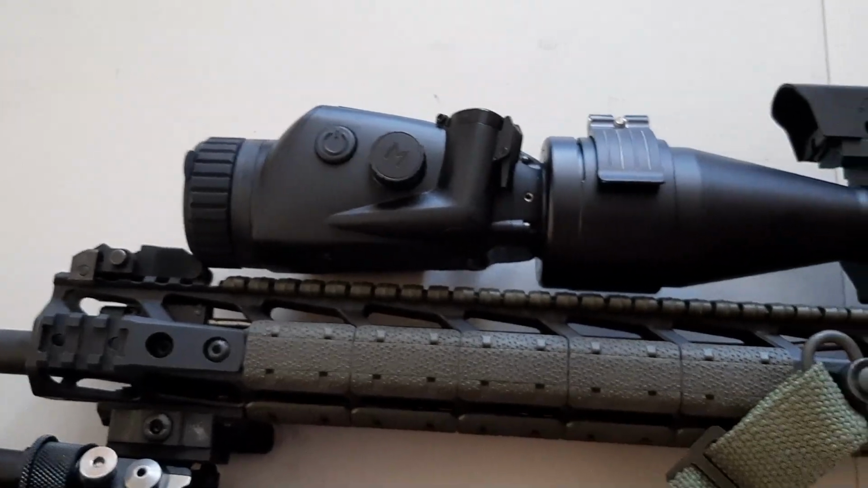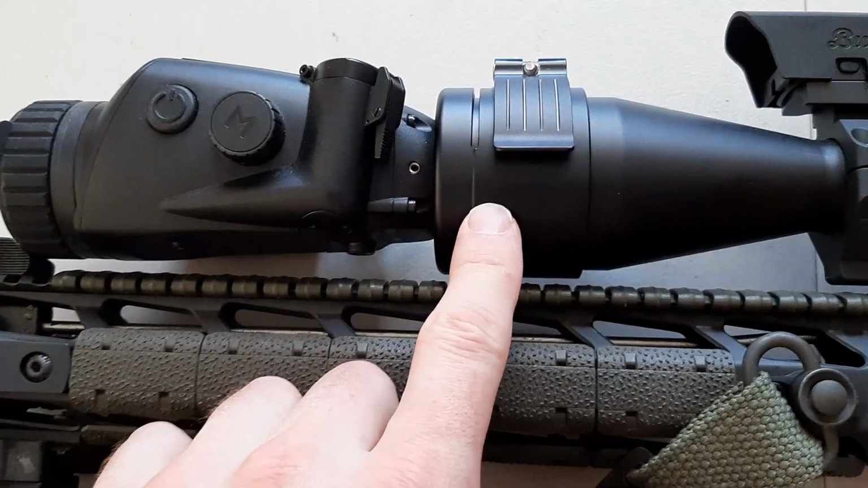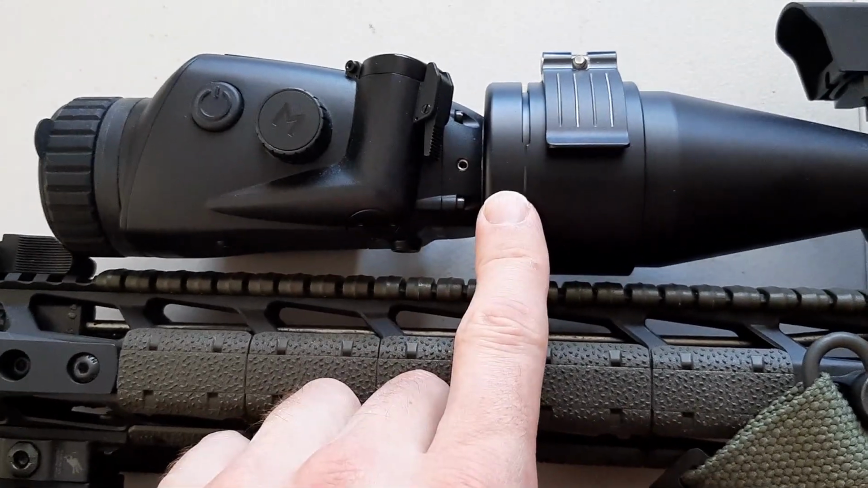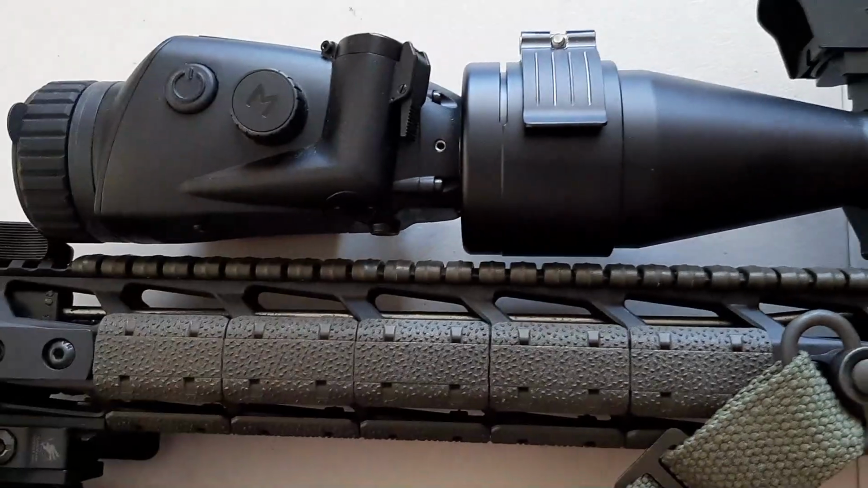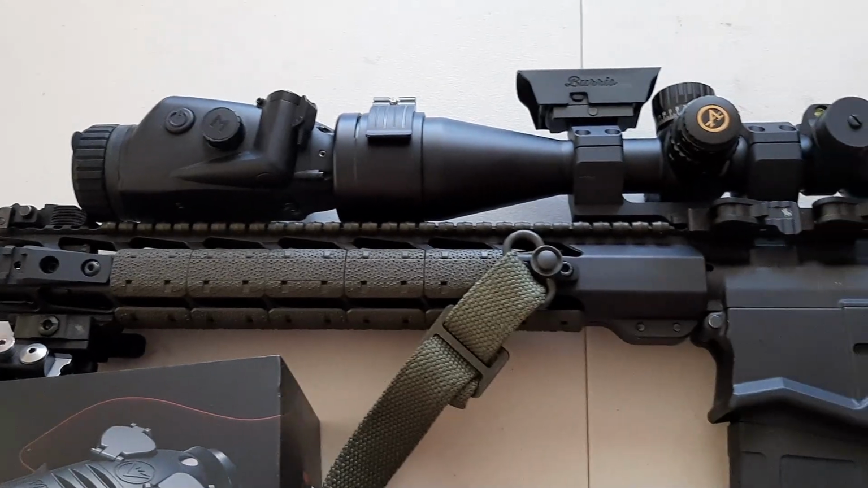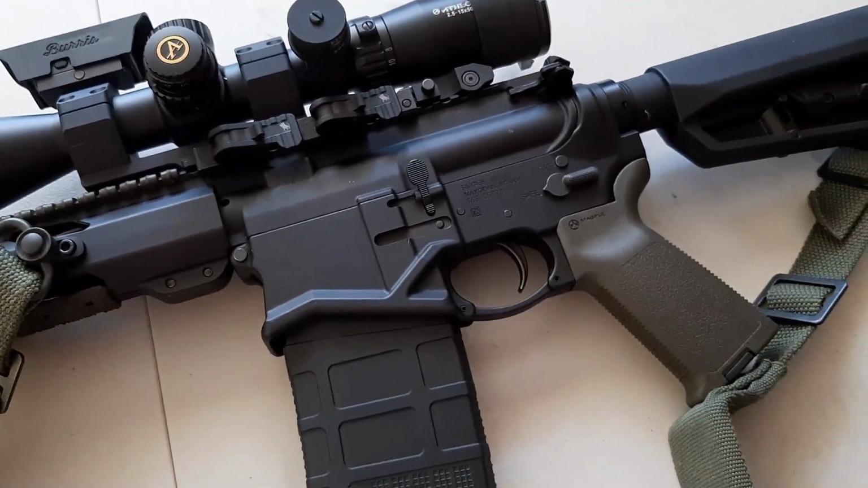I think it's great. And if you want to mount it to different rifles, you just have to get different diameter adapters. So you can have this thing mounted to multiple different rifles. You just need the proper adapter. So that's it. You know, it's very simple. So stay tuned for some range footage, and I hope you guys enjoy the rest of the video.